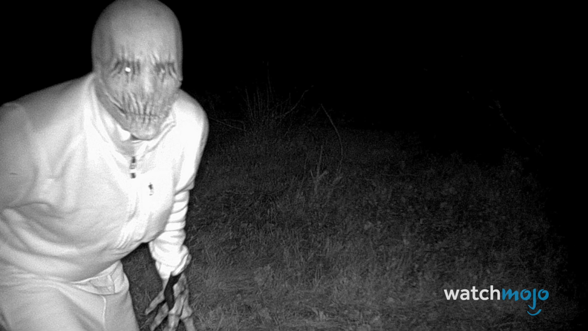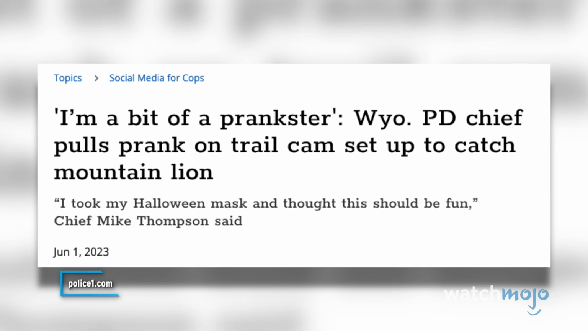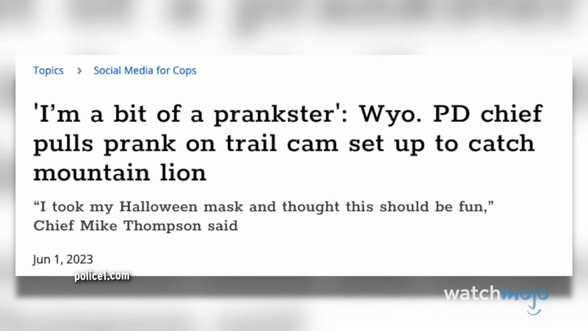Resembling Batman villain the Scarecrow, the creepy series of pictures left folks unsettled with its bony fingers. But before residents of Evansville could pack up and leave, it turned out to be a joke by the police chief, Mike Thompson, who was promoting their Halloween event early.